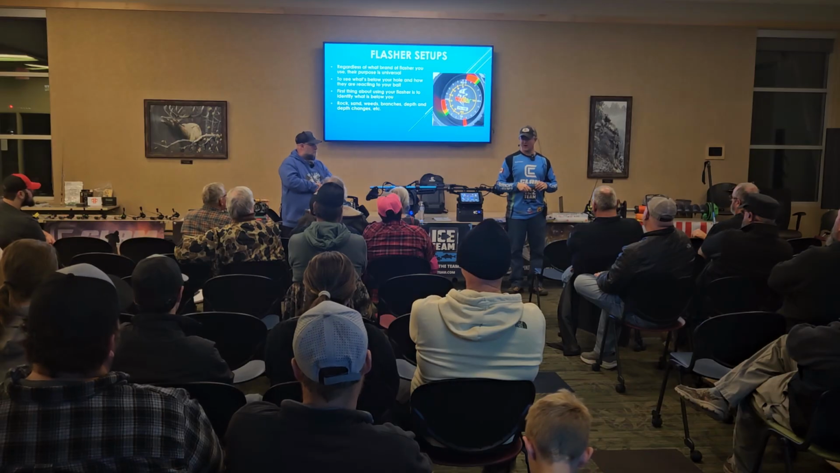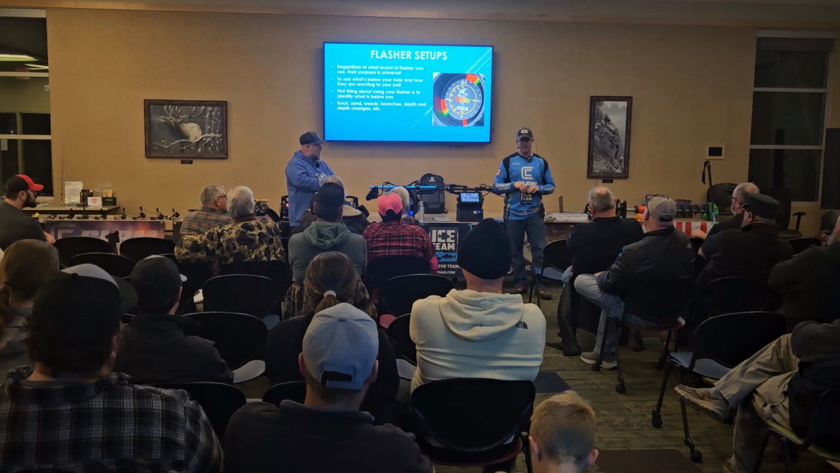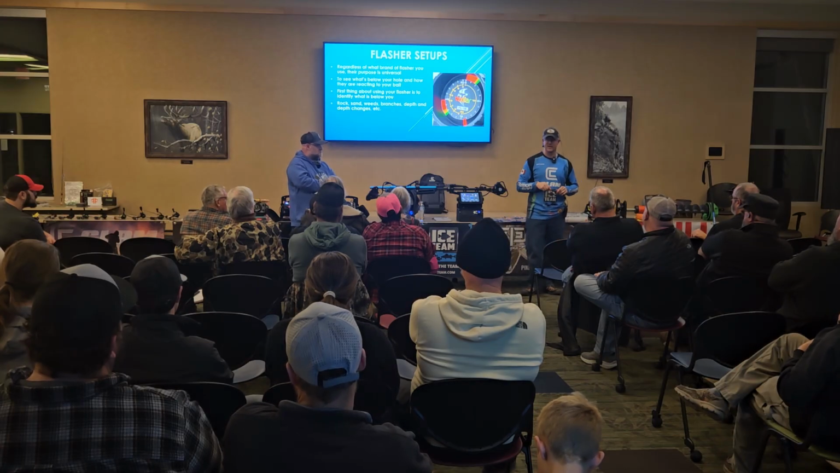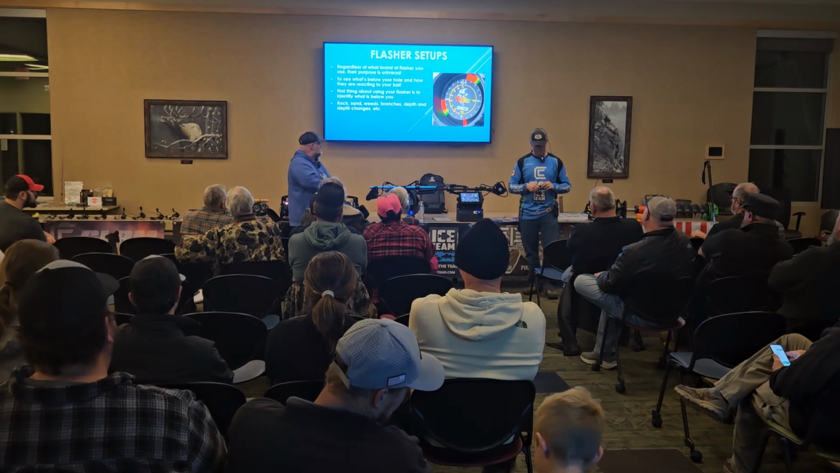A hard bottom shows more as red or yellow, whereas a softer bottom shows more yellow-green. Also, weeds tend to show pretty green too most of the time. So you can have the screen on here. You can see it's kind of a soft bottom there with either some weed growth or some sand.